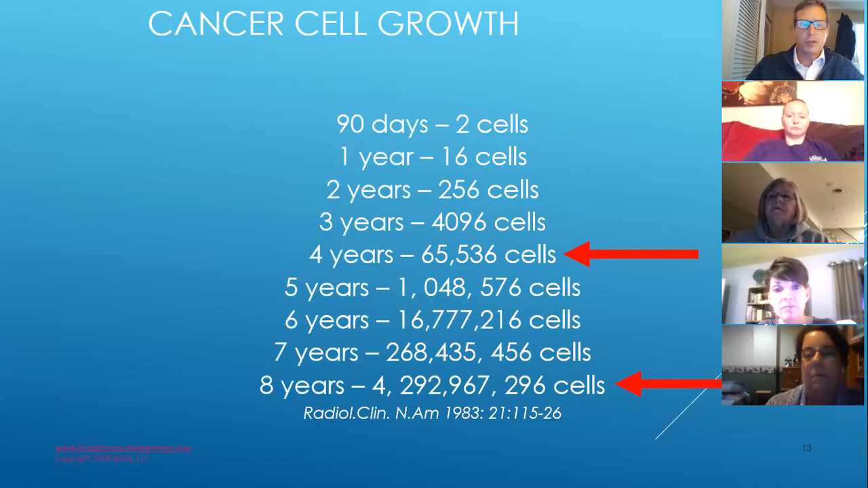So I'm not trying to be too sensational here, but again, this is fair. This is not from Naturopathy magazine. These are from the conventional medical journals. So right there at the 4-year mark there are studies that have shown that thermography will pick something up as early as that point. So how valuable is that for a woman to have a 4 to 5 year advanced lead time before something gets to 4 billion cells?